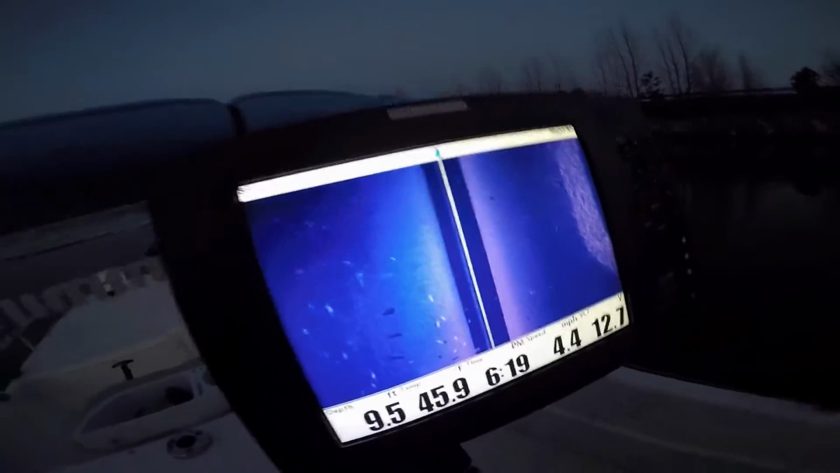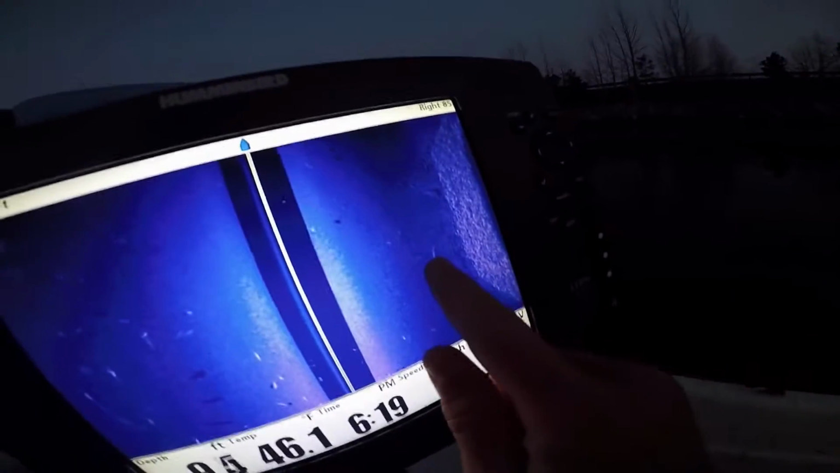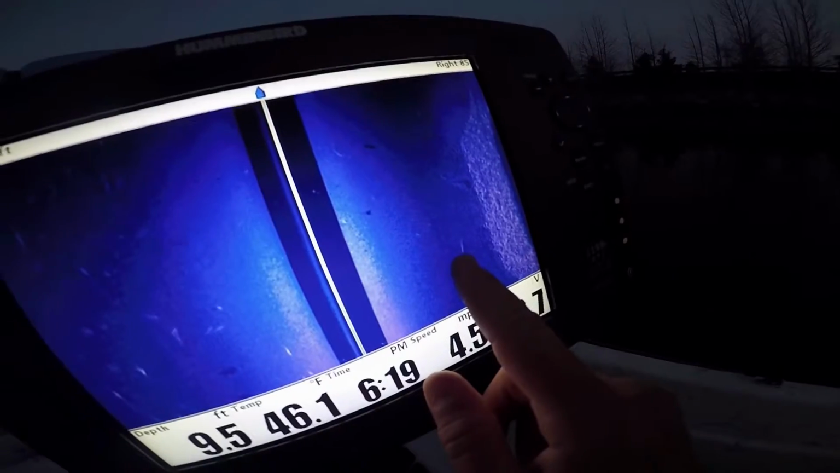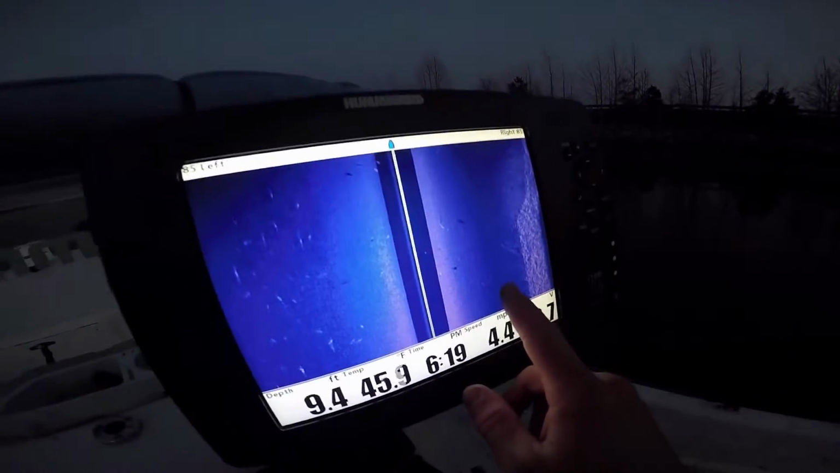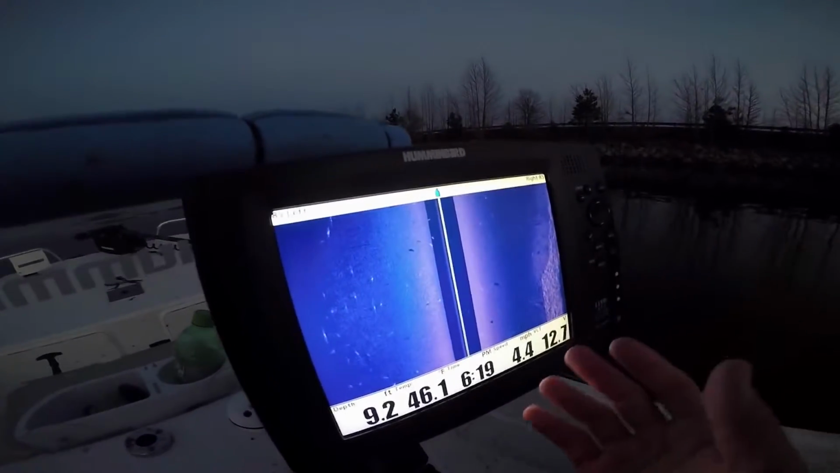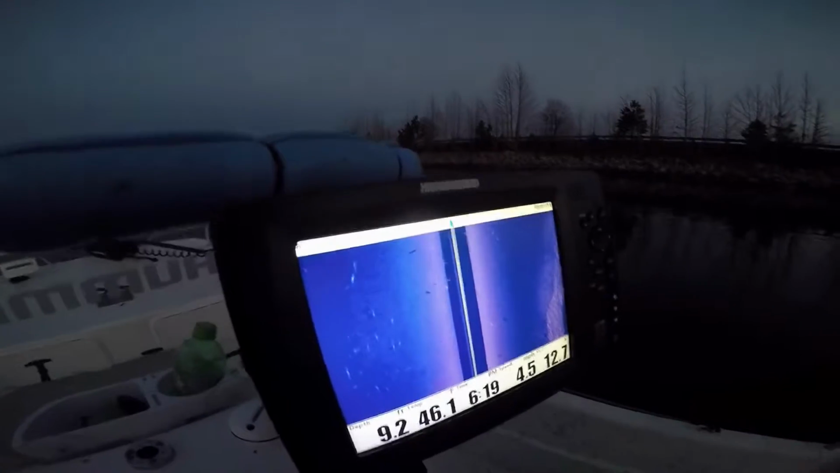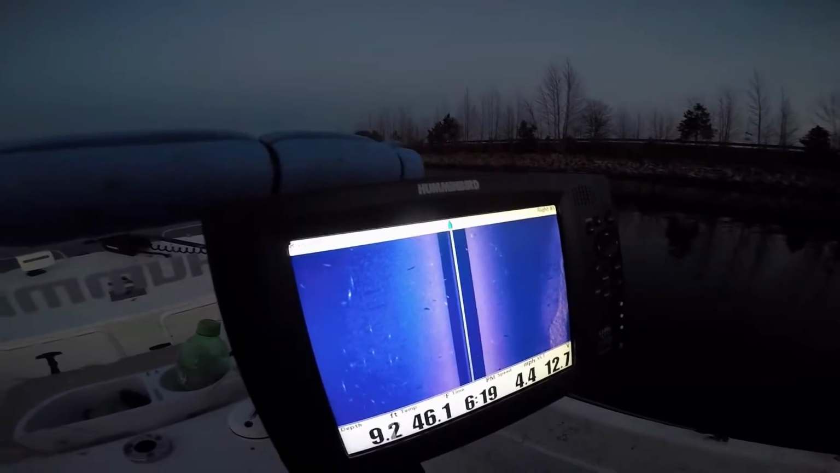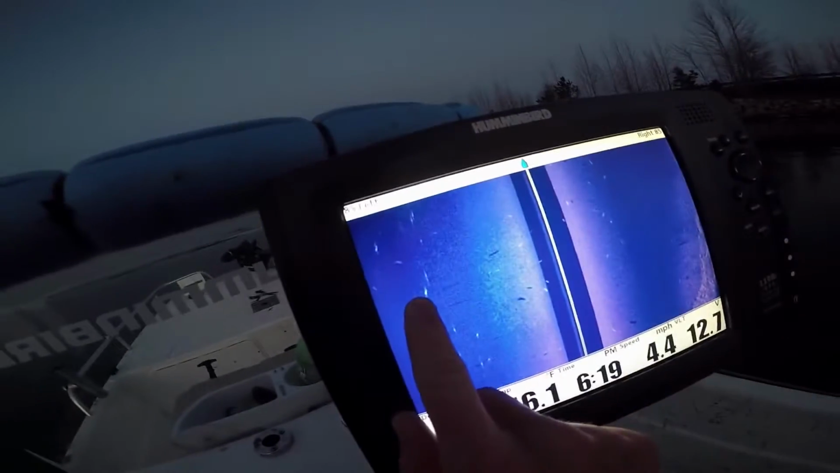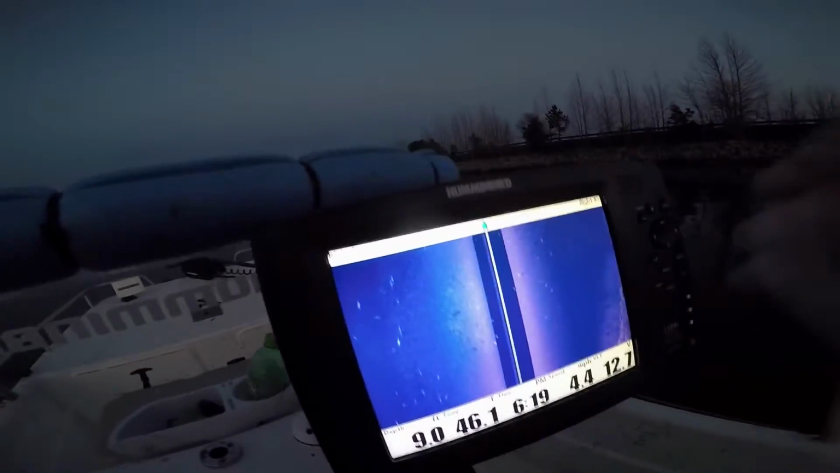There's no question. Now here you have a stick or a limb or something right there. It's not real bright. It's kind of dull, but you can see that. And the reason why it's not bright and it's kind of dull is because a limb or a tree that sits down in the water gets mushy, it gets soft. So when that beam hits it, it does not project a bright beam because it's hitting a soft return. A fish, on the other hand, like these, are a hard return.